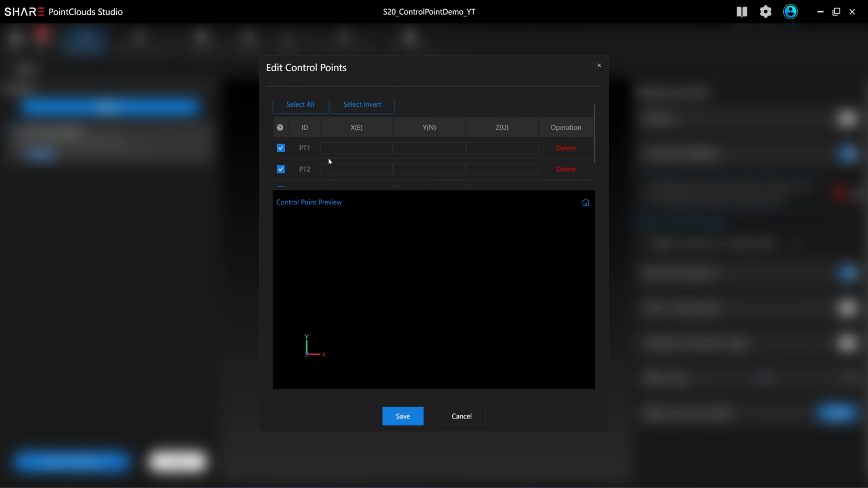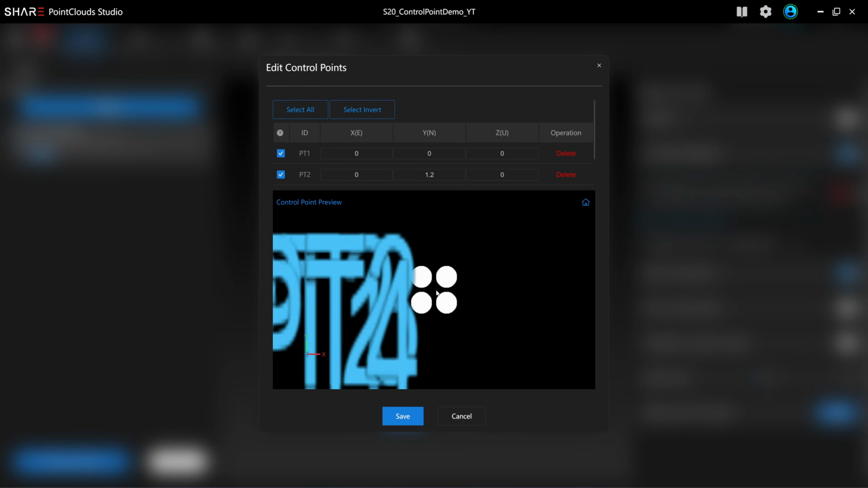It will ask you to input the coordinates of the 4 control points that I collected. So I'm going to put point 1 is 0, 0, and 0. Point 2, x is 0, y is 1.2, and z is 0. X is 1.2, y is 1.2, and z is 0. X is 1.2, y is 0, and z is 0. So there will be 4 points.